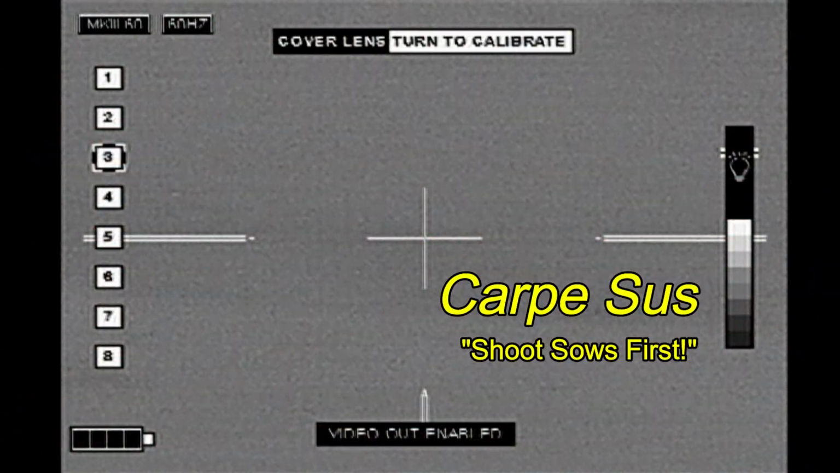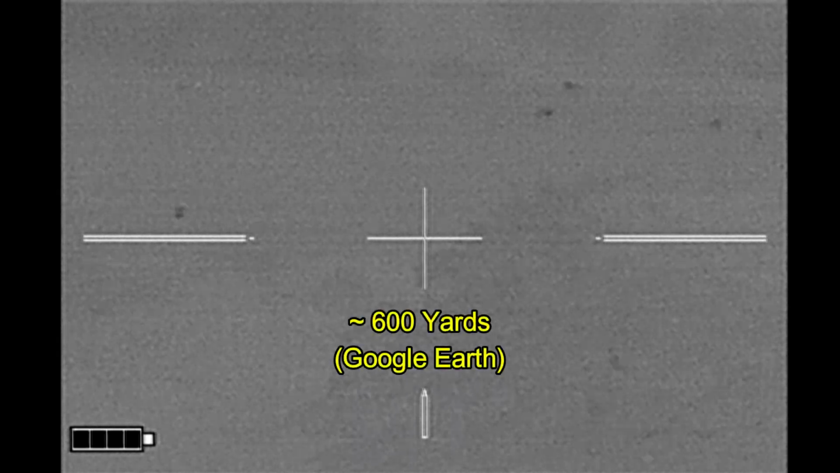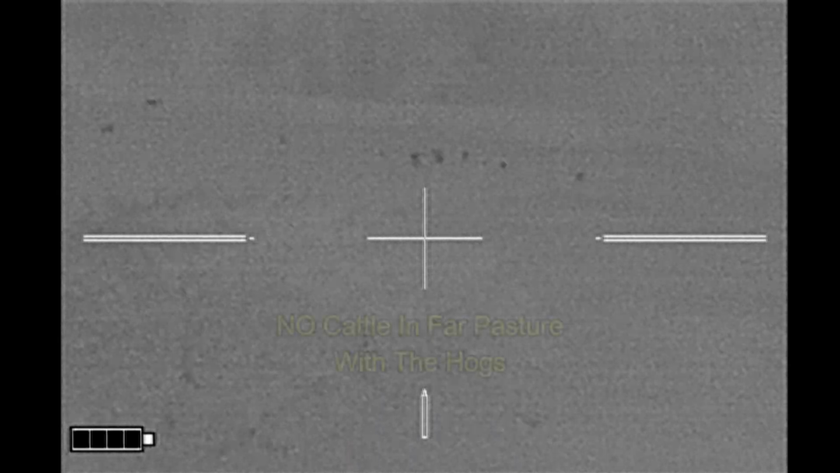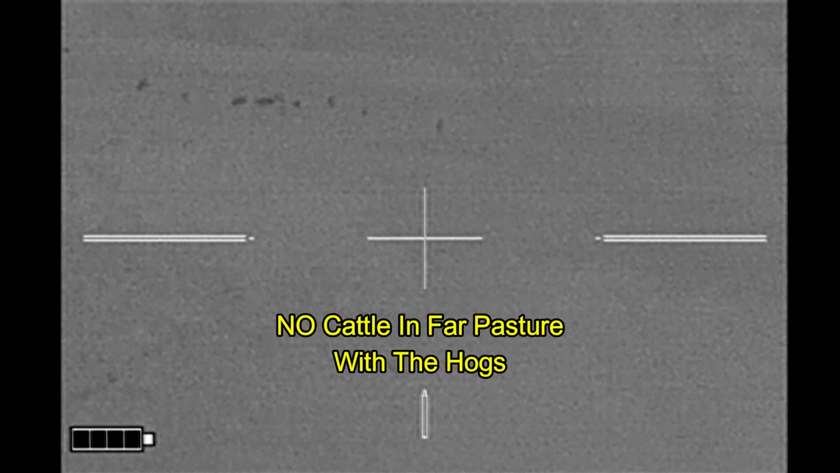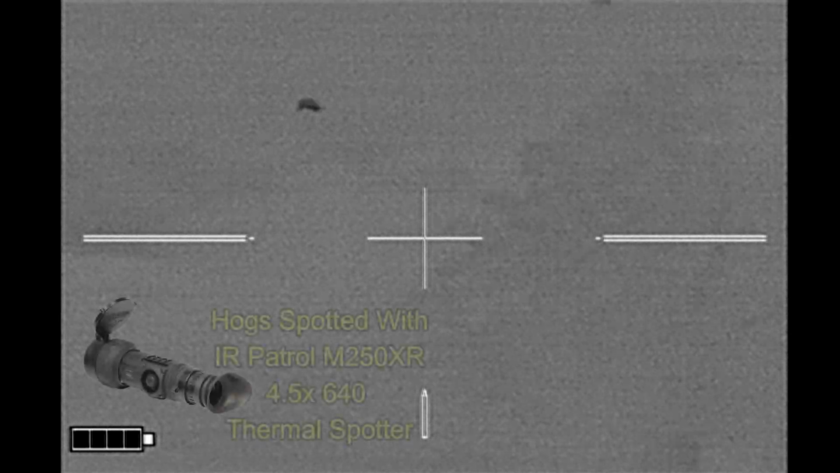Carp. It's just when hunting up in North Texas. A brief rainstorm had moved through the area, and I've started my hunt. I've got hogs out there at about 600 yards, and no cattle in sight in the pasture where the hogs are. All the cattle are up in the pasture with me right now.